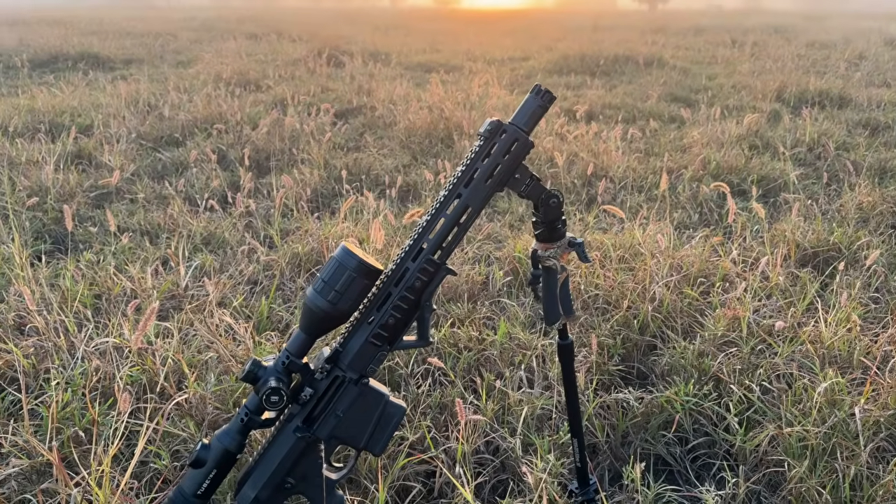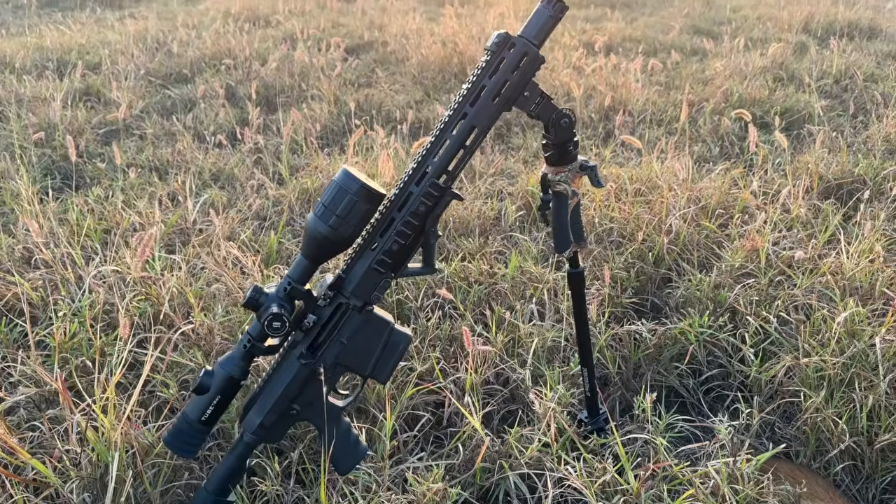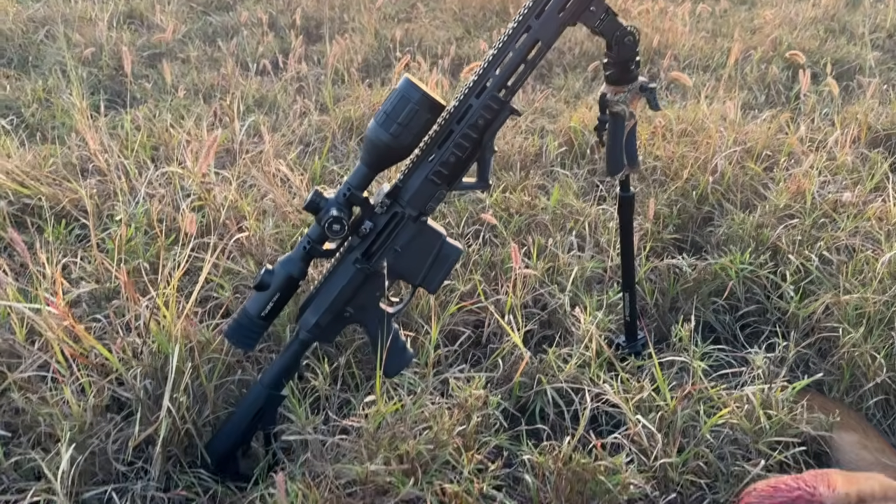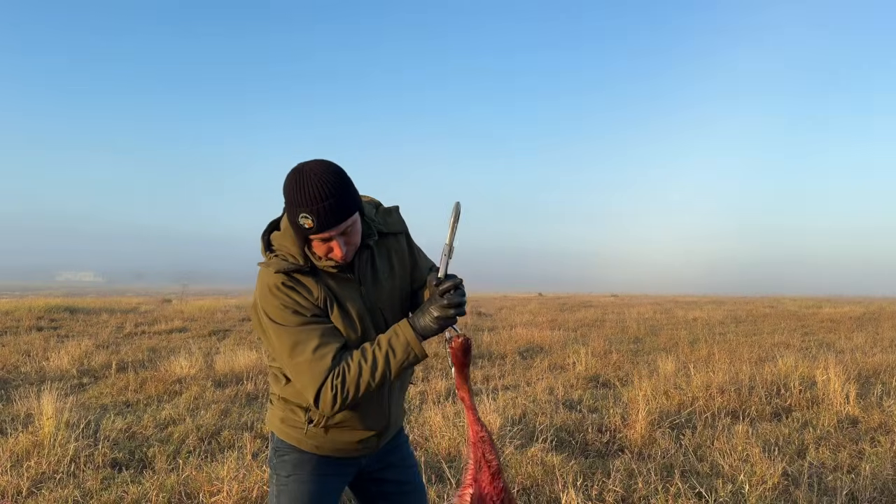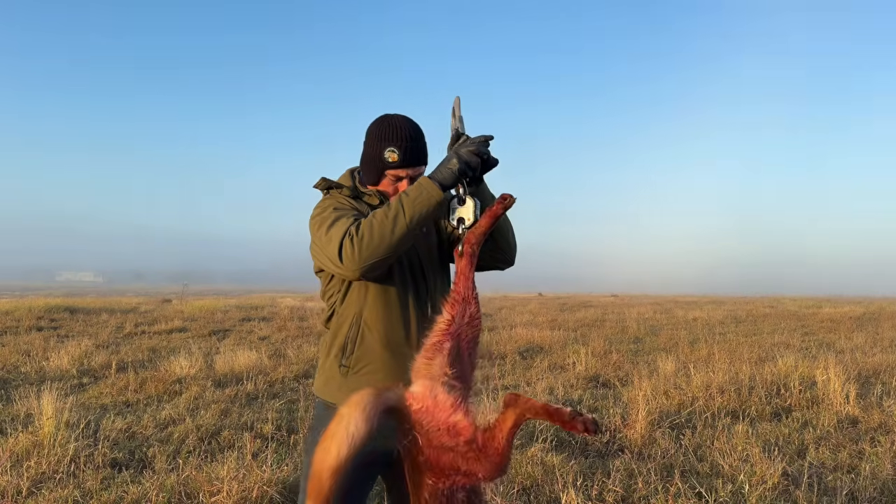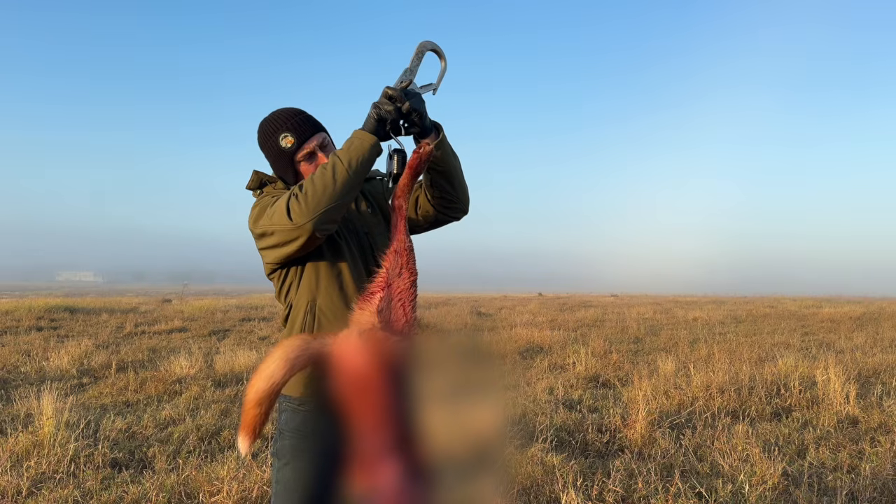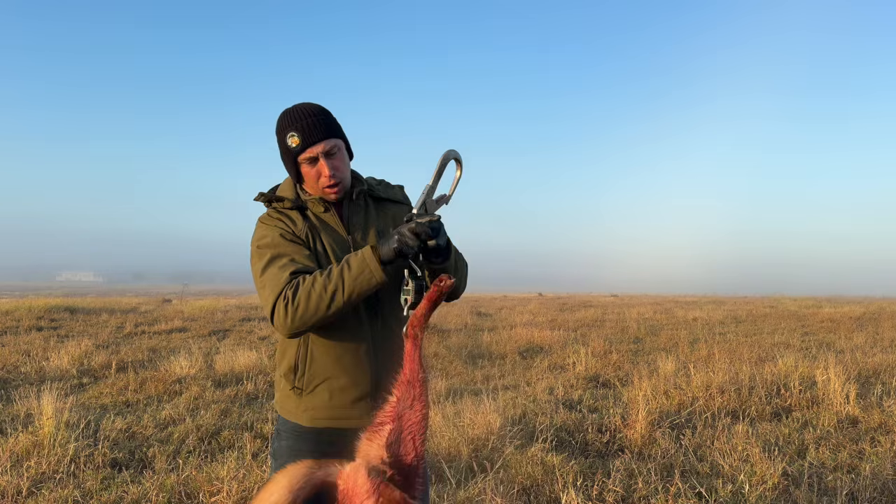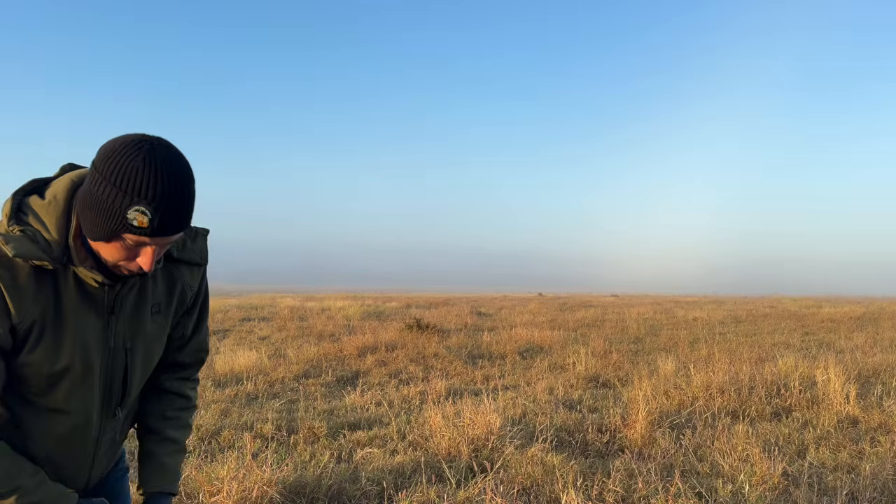It's adrenaline, it gets to you. Everything happens so fast. But anyway, good result. That's a good rifle. About 22, almost 23 kilos.